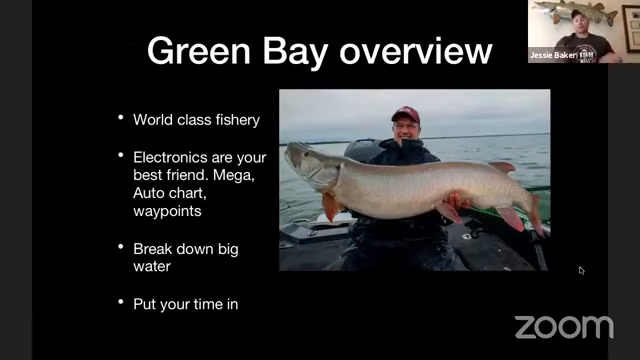In overview, I guess, for Green Bay, it's a world-class fishery. Electronics are by far your best friend. Auto chart is incredible, and your units are made for waypoints. So if you're marking fish or see stuff, drop waypoints, use your electronics to your advantage. If you're not, you're missing out, and you need to take the time to learn them. It can be frustrating, but just get familiar with them, put the time in, and eventually, like I say, guys, good things will happen. It's a giant body of water.